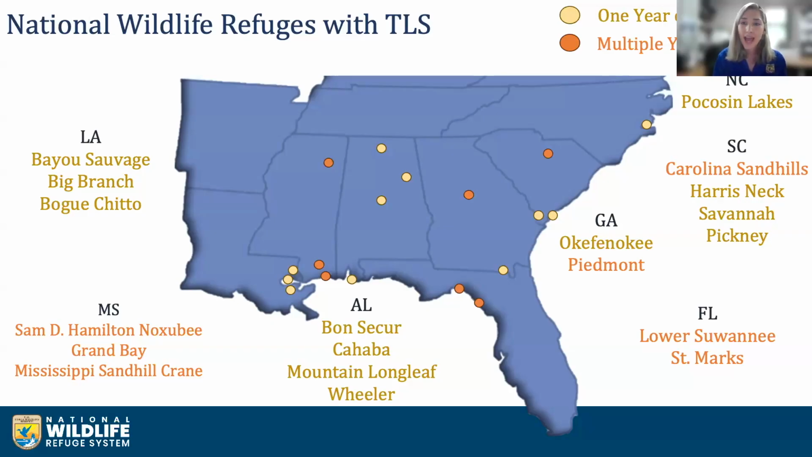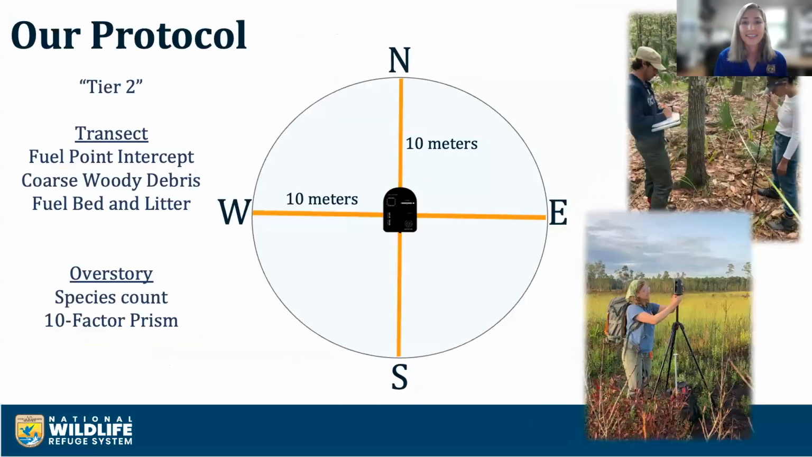For the map, as you can see from the legend, the dots with 1 year of scans are yellow, and refuges with at least 2 are orange, but a few refuges have 3 or 4 years of scans. We utilized teams of interns to establish the plots at the refuges. The first year baseline plots are established along with the scan, and during that process, field vegetation data is collected.